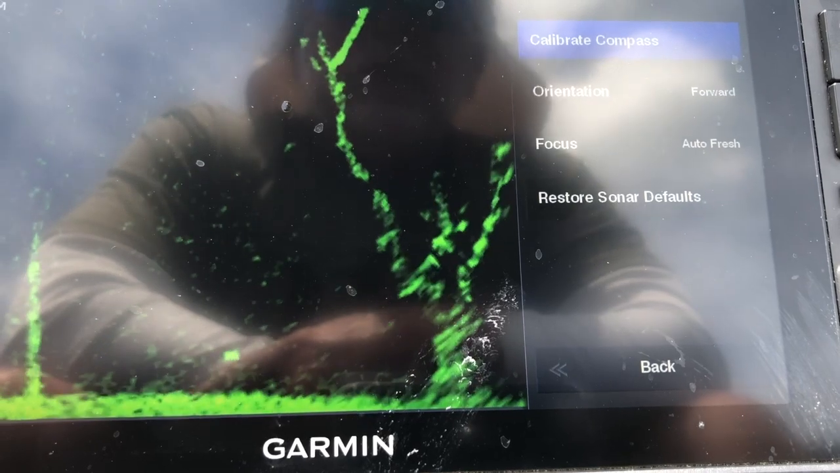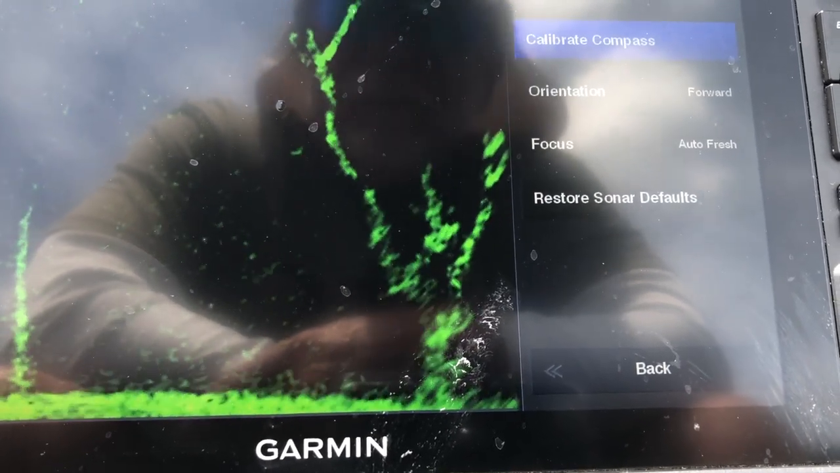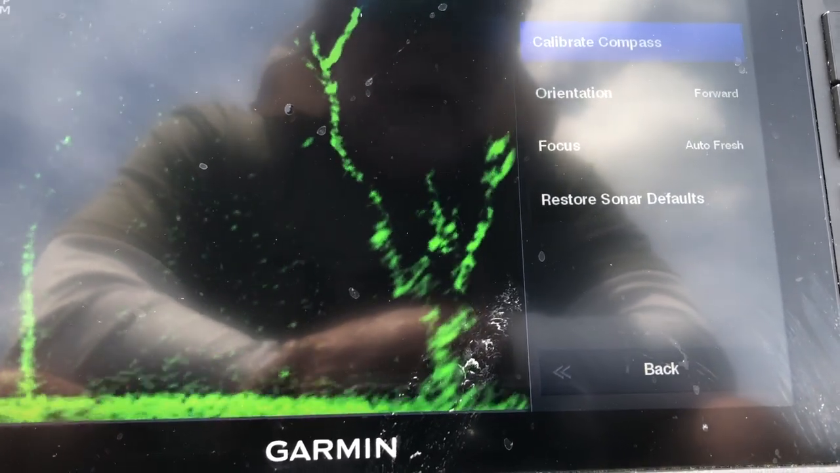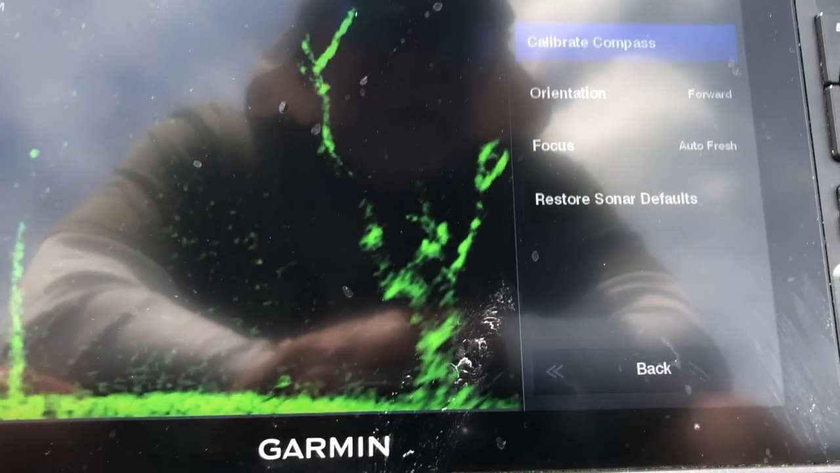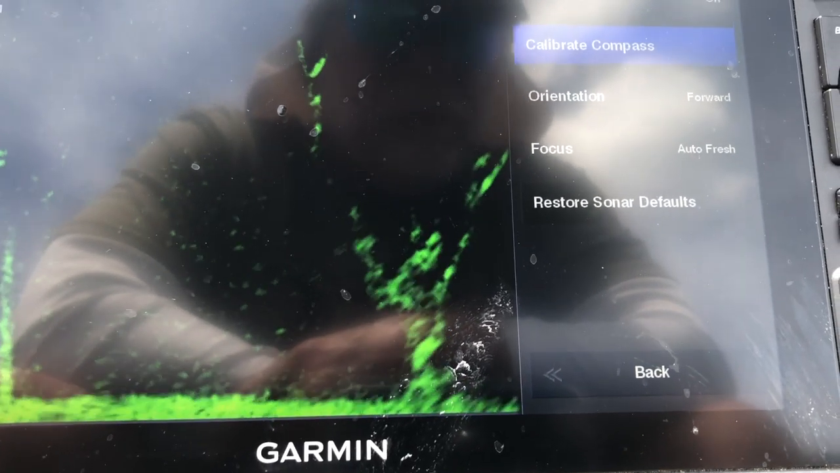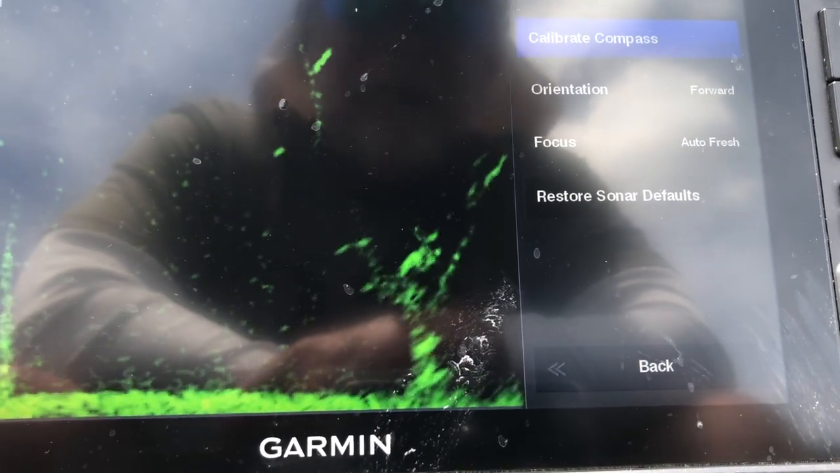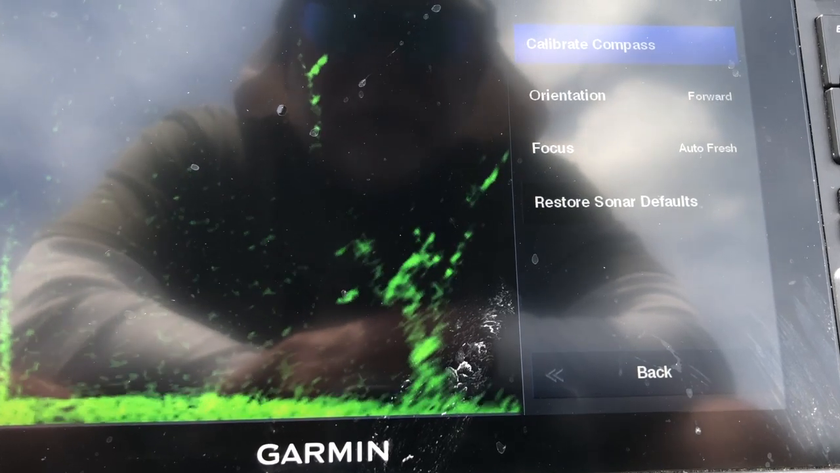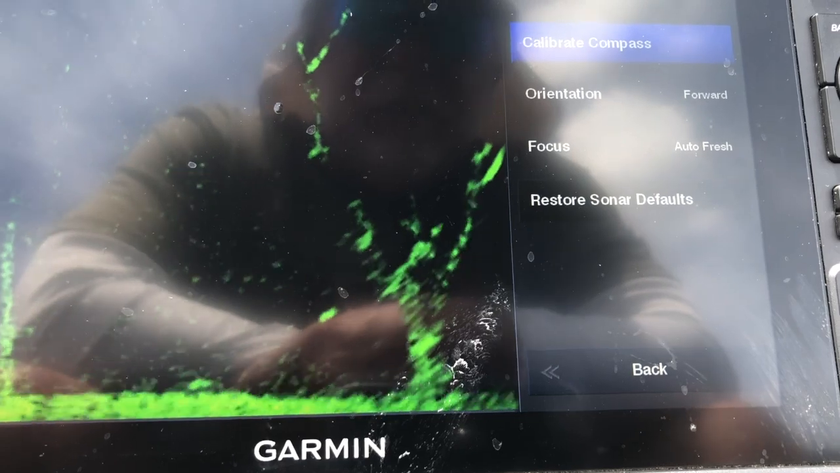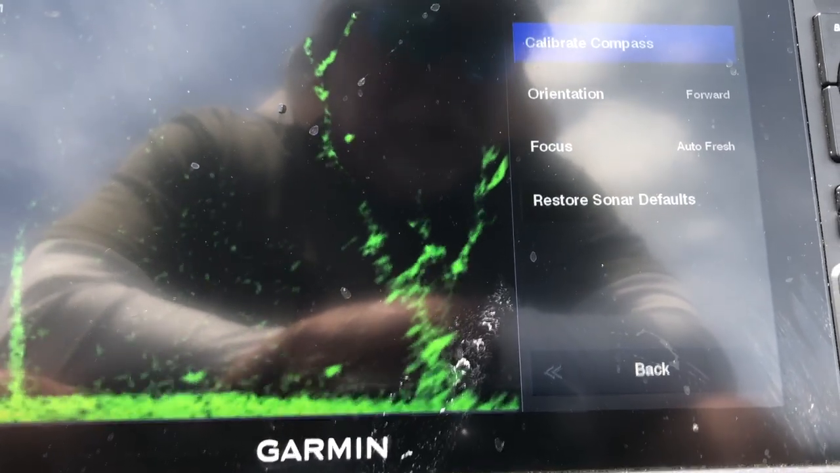I was turning the boat in a circle using the trolling motor, and it would not work. After about 15 minutes of going in circles and getting dizzy, I finally slowed down and did what we don't like to do, and that's really read the instructions. Had I slowed down and read, I would have understood that it told me to deploy all of that, but make sure the trolling motor was turned off.